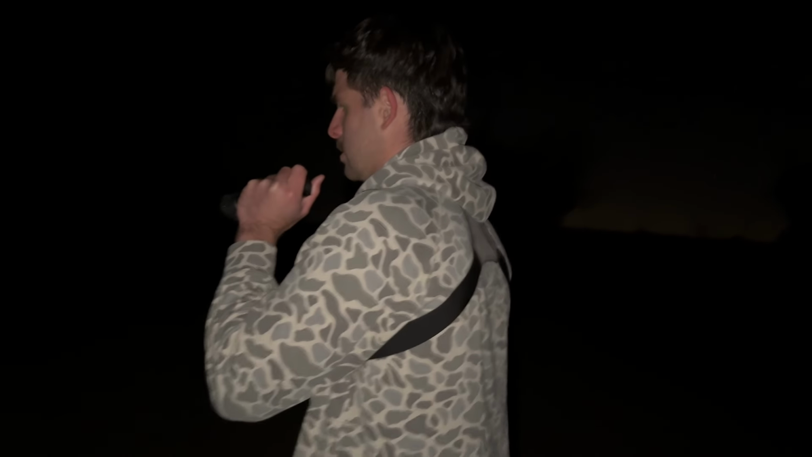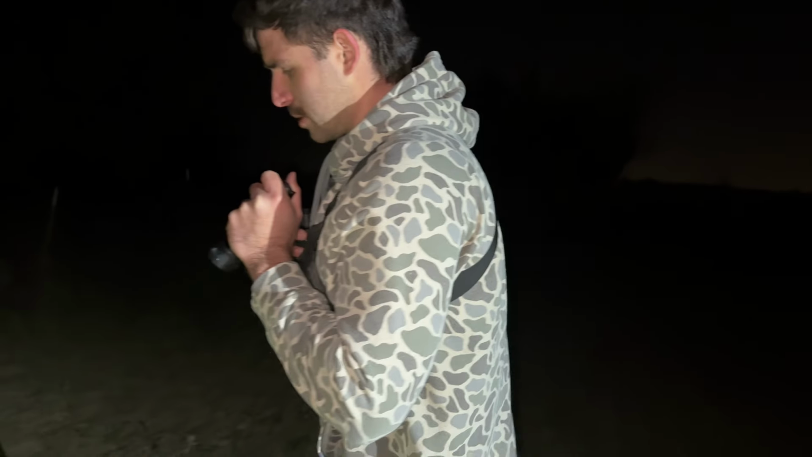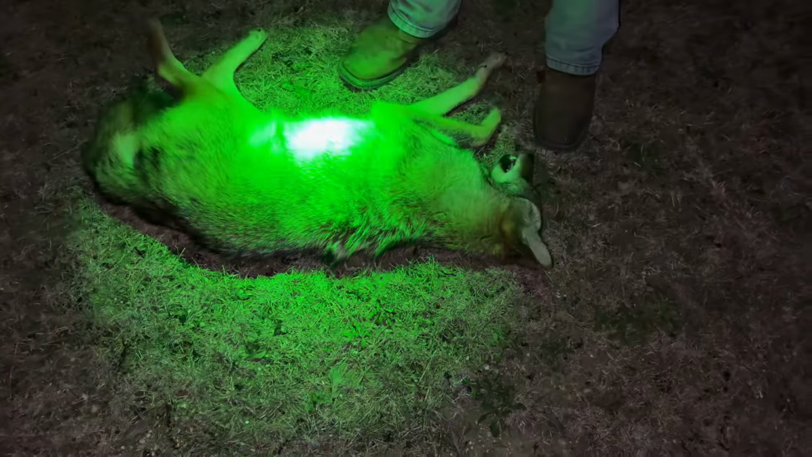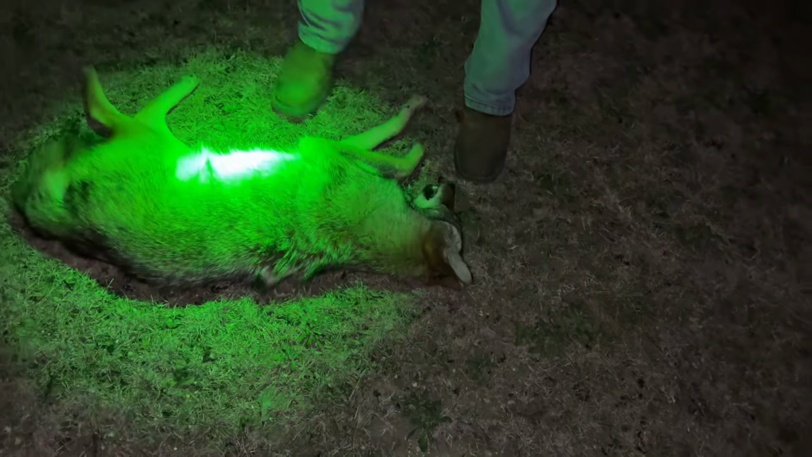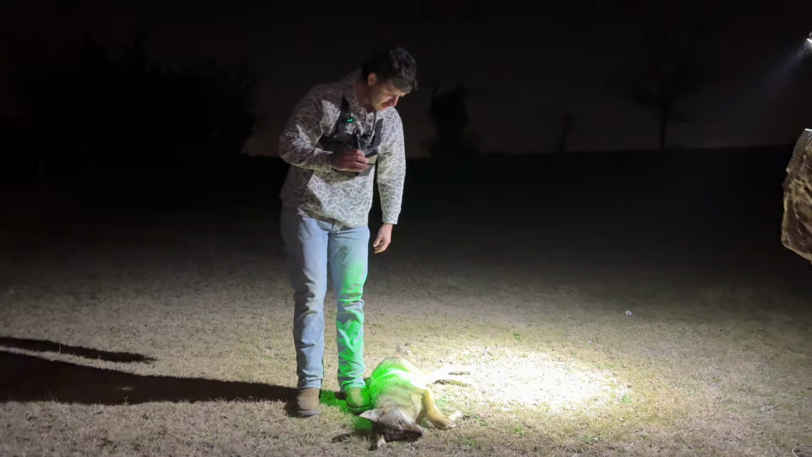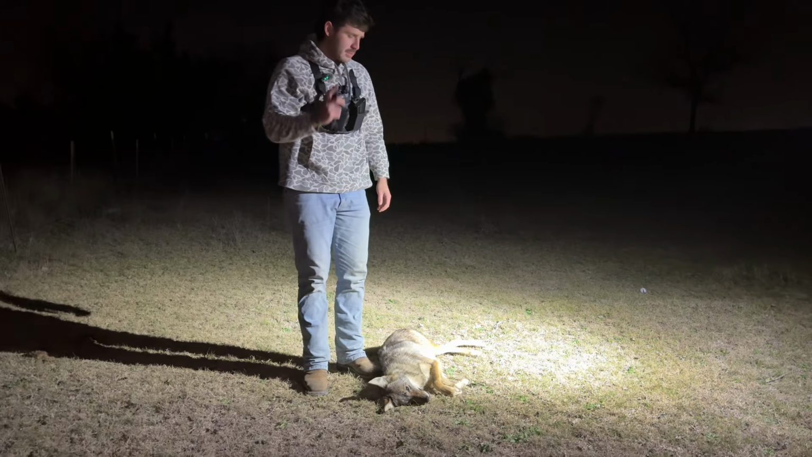I might be able to show you this one. I don't know. You can show them this one. This one's not bad. This is a small yote, small dog, but yeah, not too bad. Younger dog. Nothing too crazy, but that makes 2 for tonight.